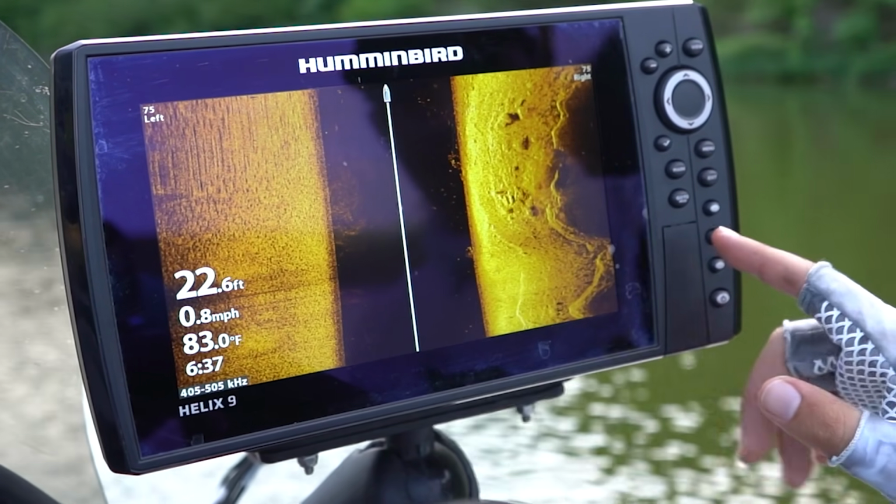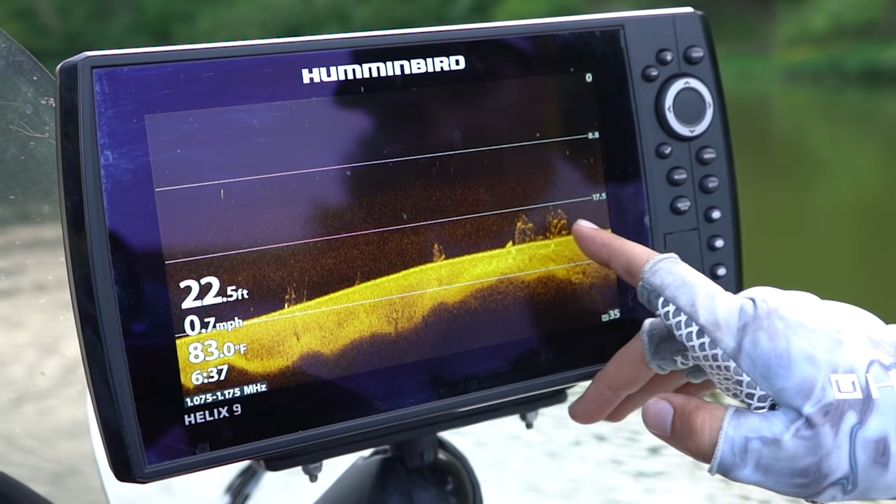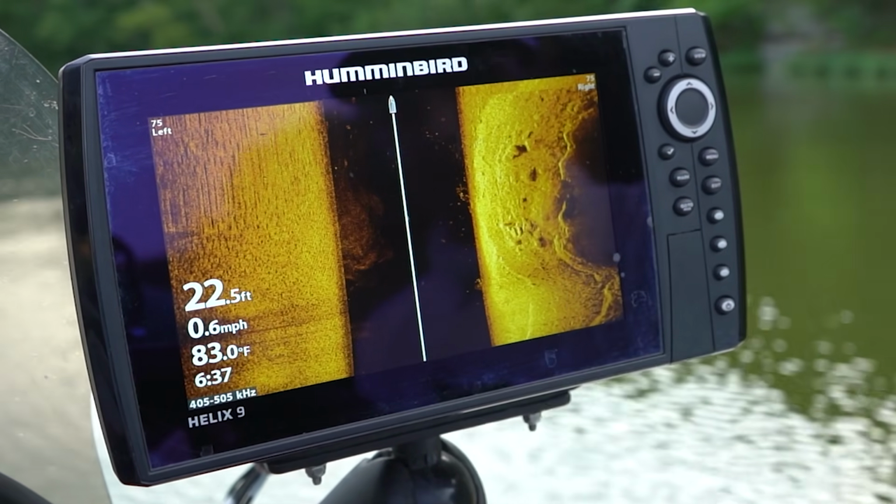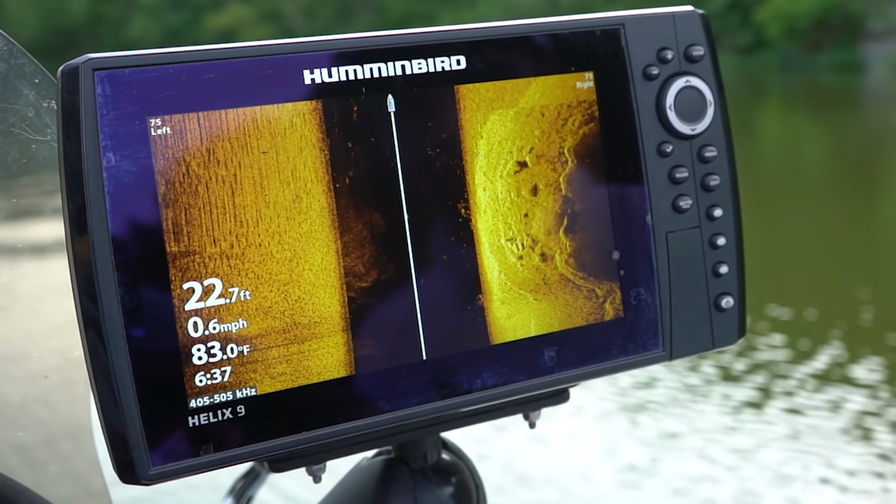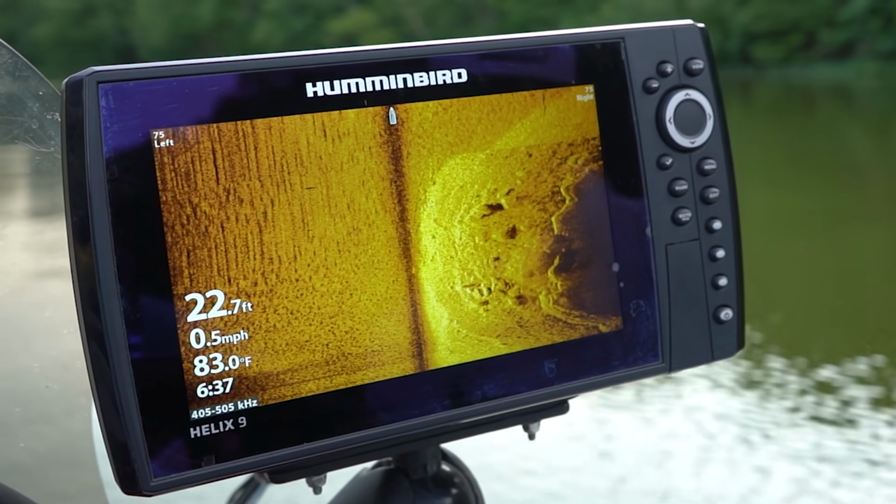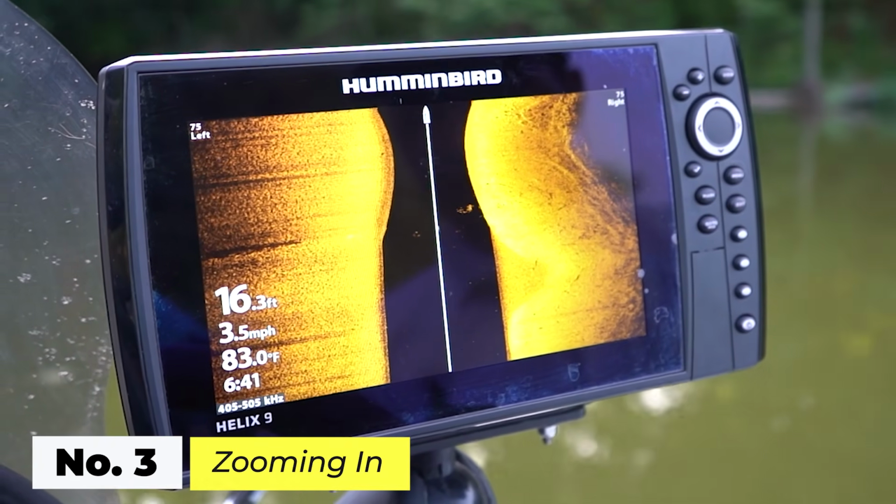And basically this is a mirror of what you're seeing on your 2D sonar. You can see that brush pile right there on your 2D sonar. And then if we go back to down imaging, there is that brush pile right there as well. So it actually can be helpful to have this in the middle of the screen, but if you want to get rid of that black space, again, all you have to do, go here, SI Enhance, Contour Mode on, and you're good to go.